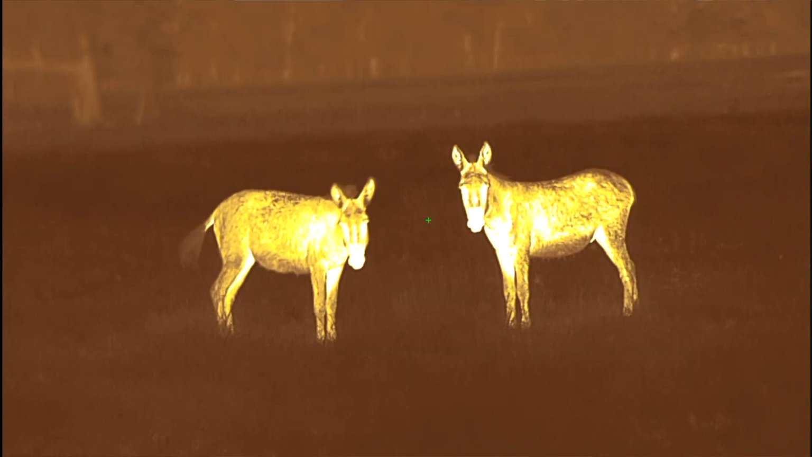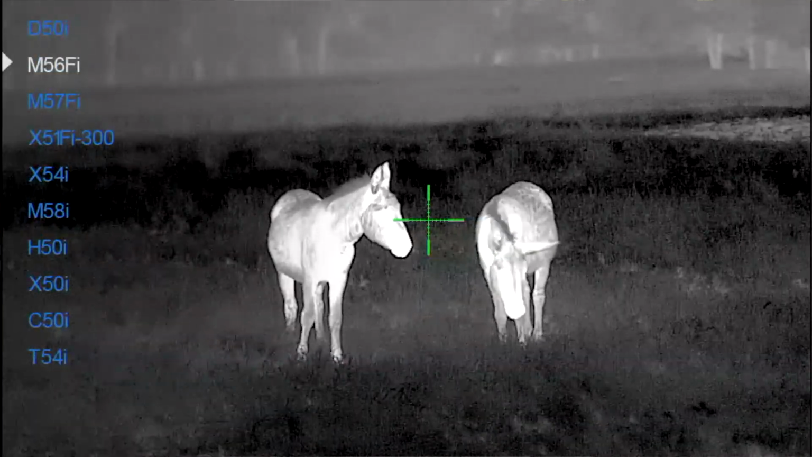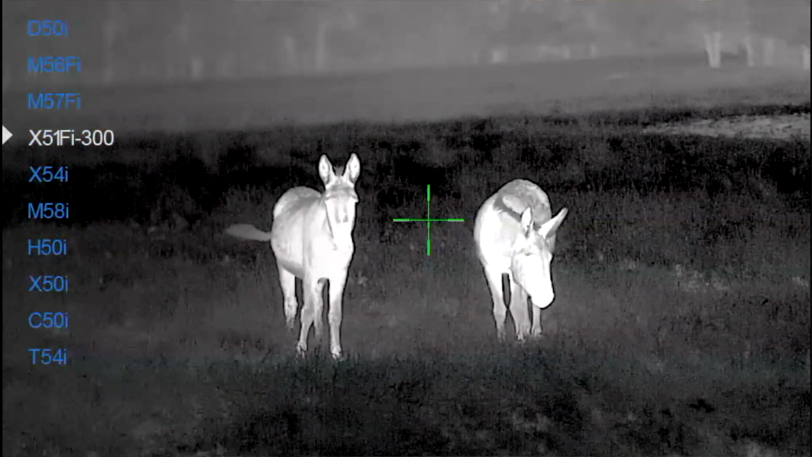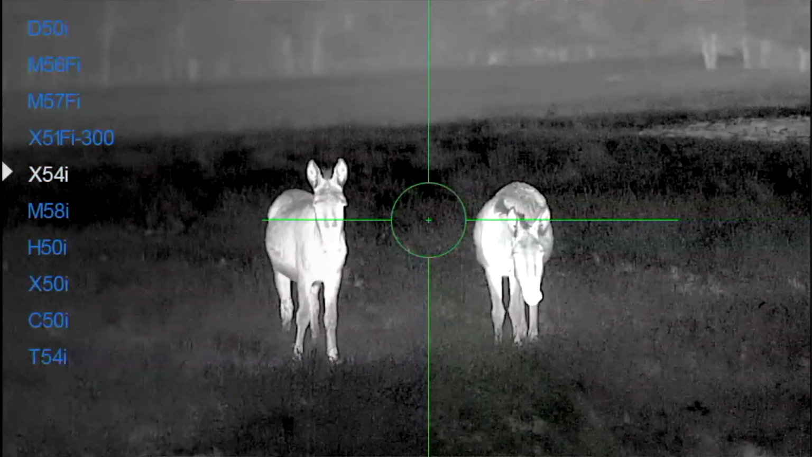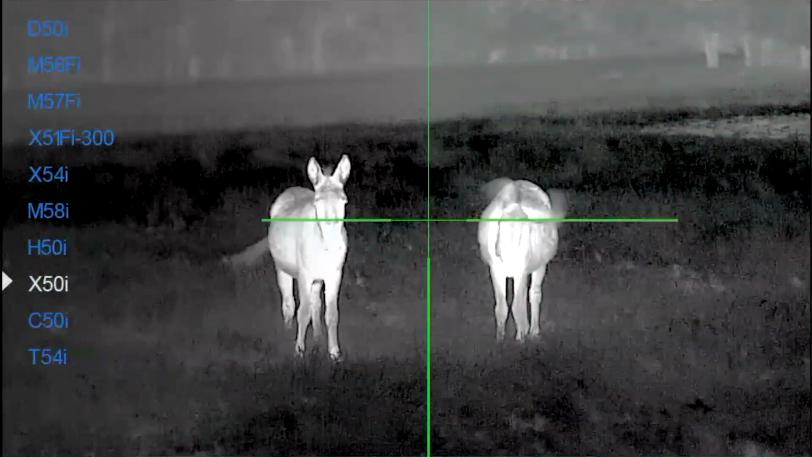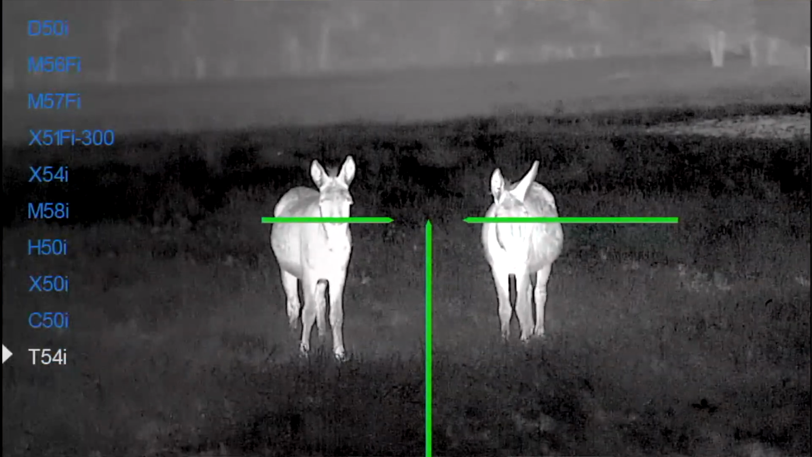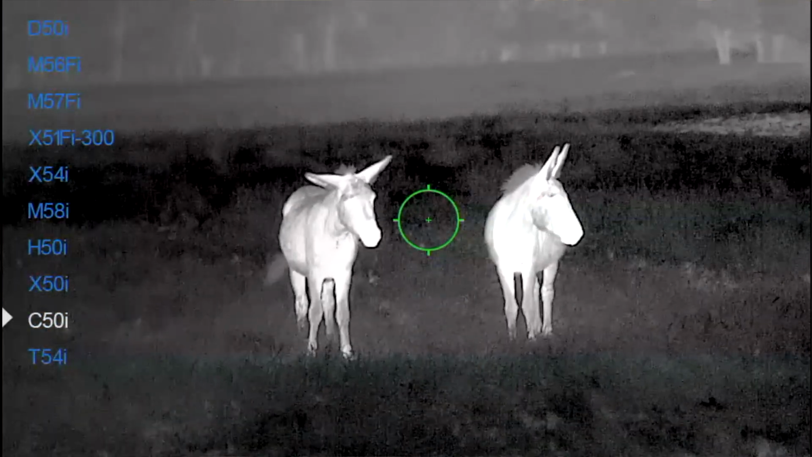It has internal video and audio recording, 5 zeroing profiles, picture-in-picture display, multiple color palettes, multiple reticle color options, and 2 rechargeable batteries. It gives you approximately 6 hours of runtime. The price is $4,999.97, so right at $5,000. That's a very quick rundown of the specs. If you want to see those again, they will be listed in the description of this video.